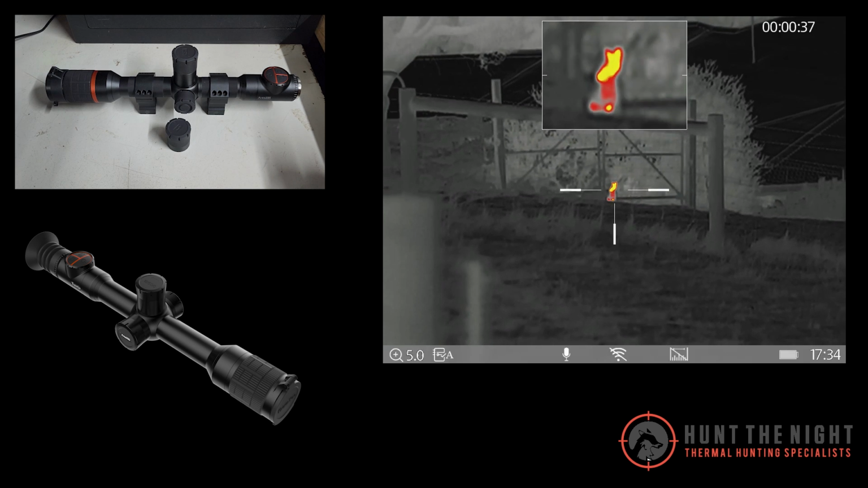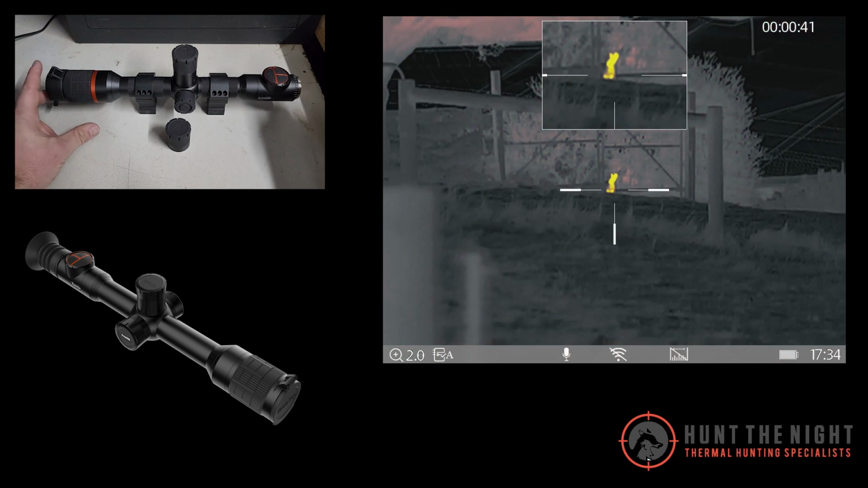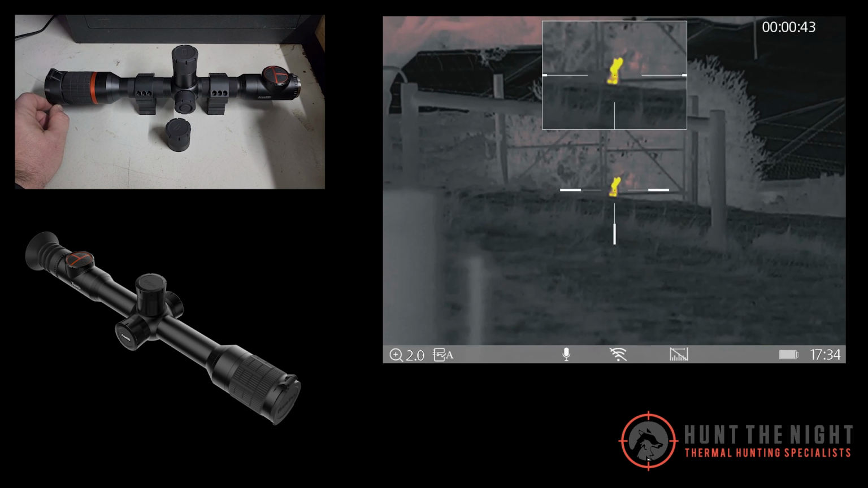You do get quite a long run out of an 18500 battery. I'll be getting around 6 or so hours out of an 18650. So it's quite a long run time anyway.